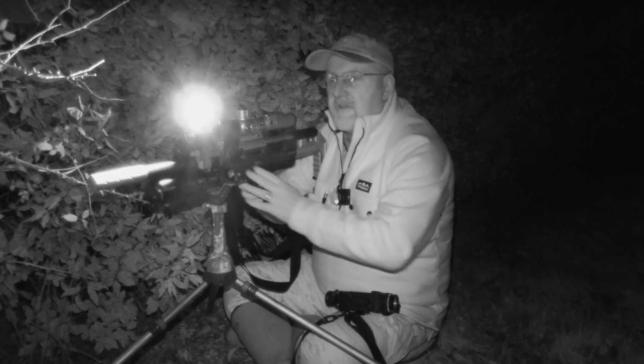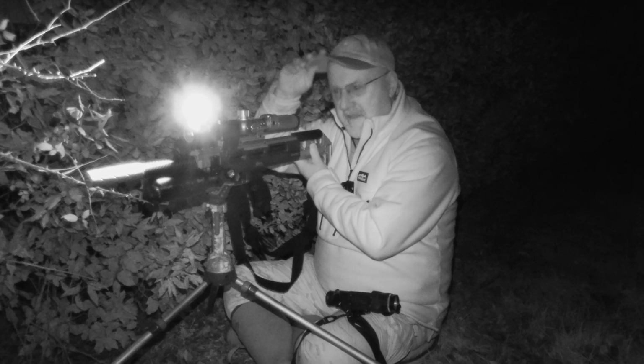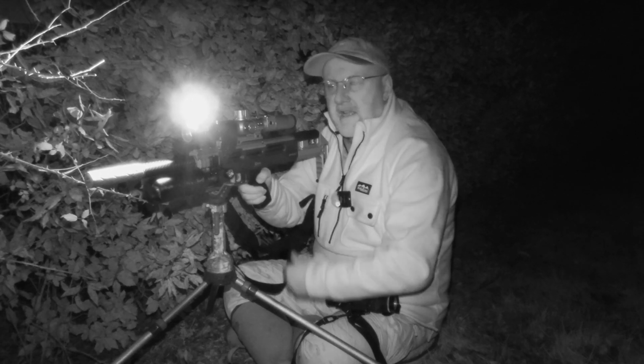I don't know if he saw me or smelt me, that one, but he came out into the paddock only about 30 metres away, then turned around and ran straight back again. Oh well.